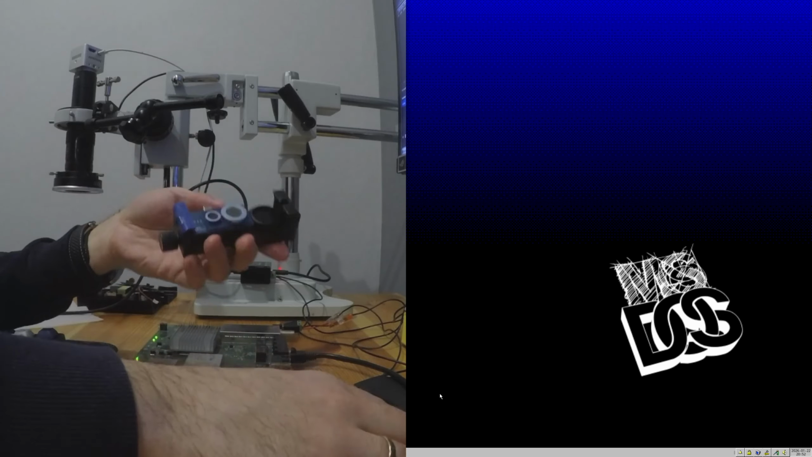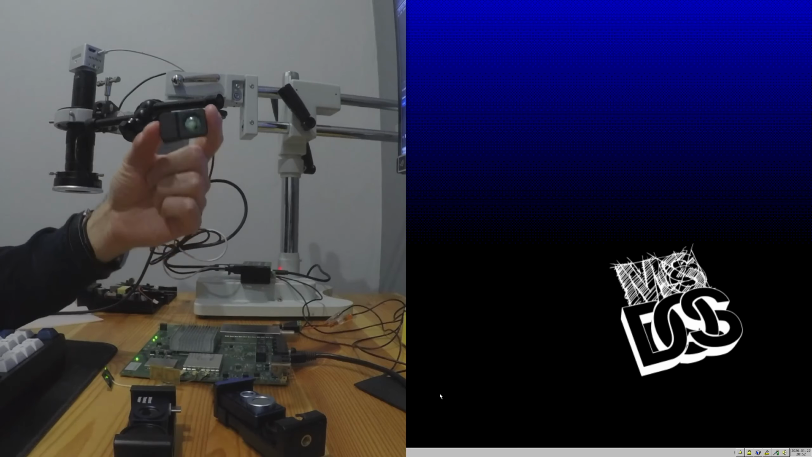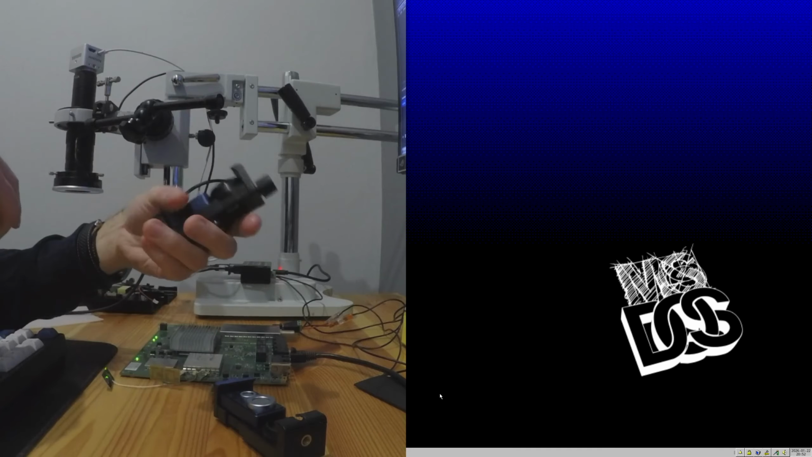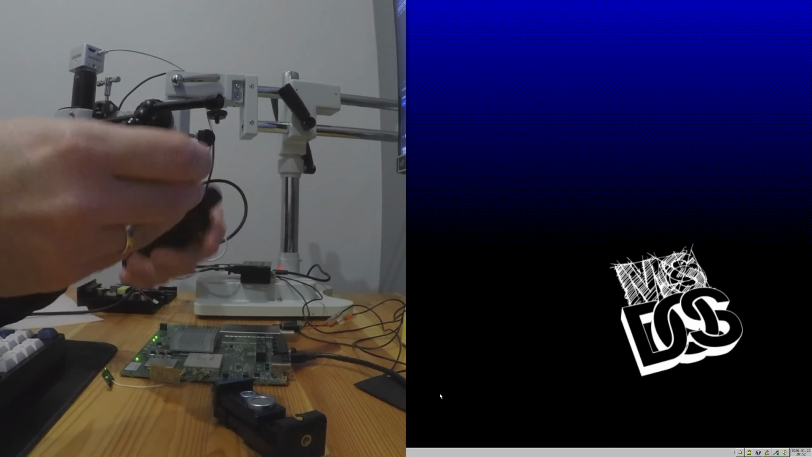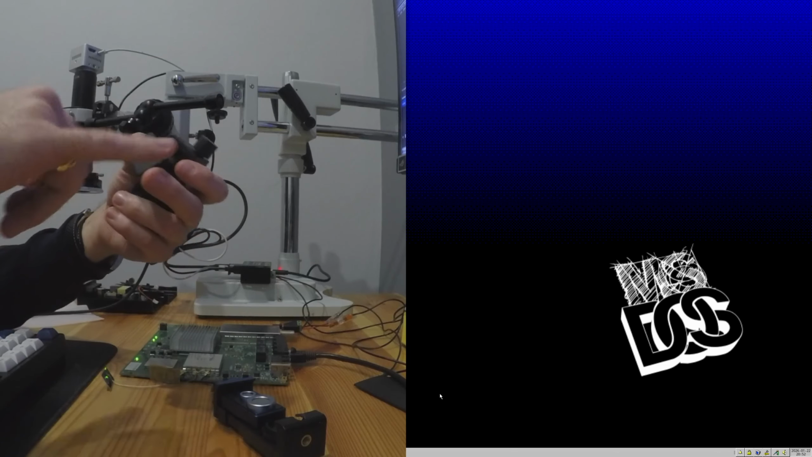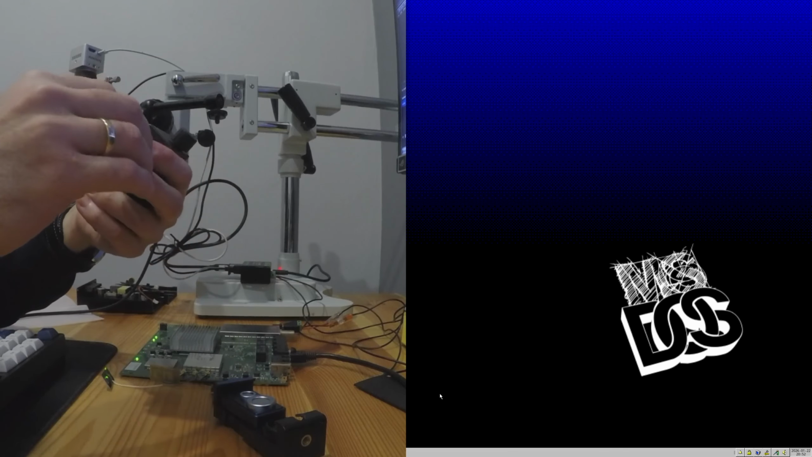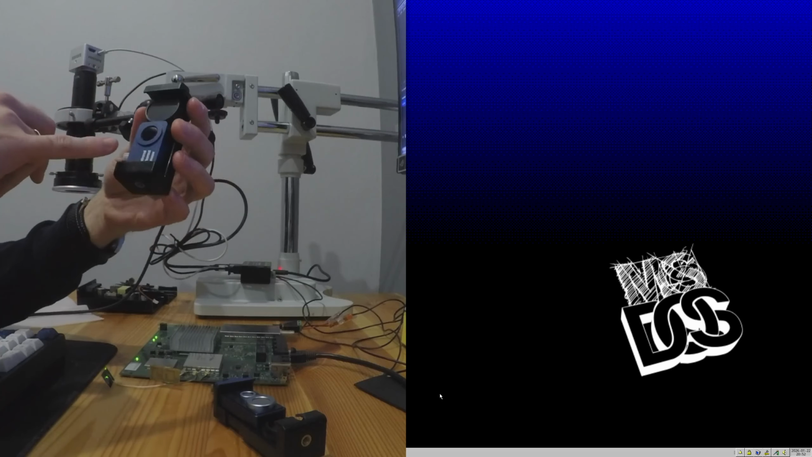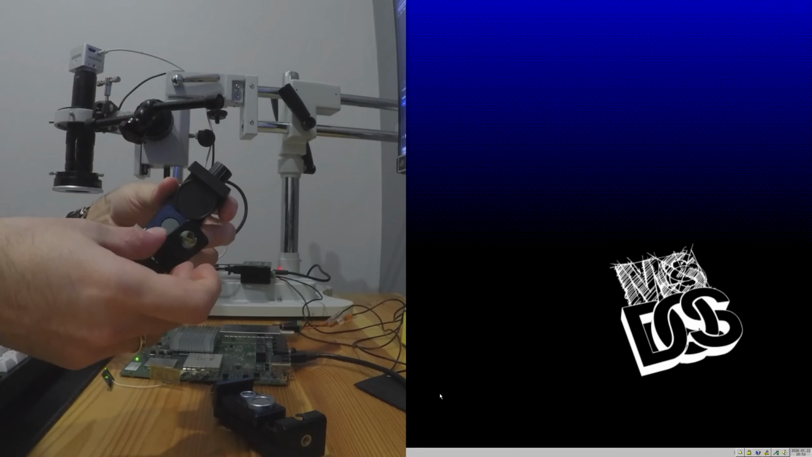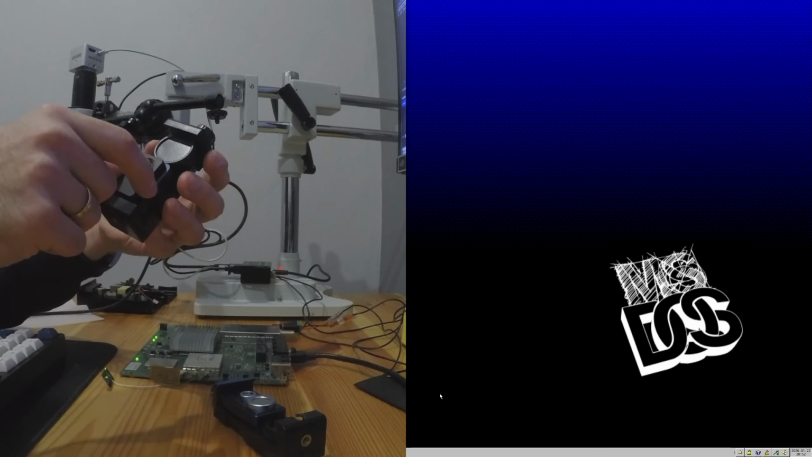Before I plug it in, just a quick note on this macro lens. So the macro lens is specifically designed to fit the regular T7 version. That's because this lens, or the casing, has a magnet in this part. And so it fits very nicely with the casing here. So I can just plug it in like this, and it fits nicely.